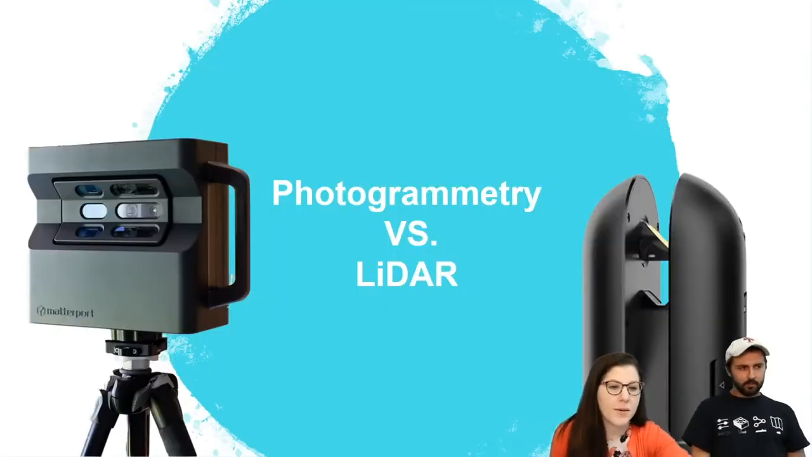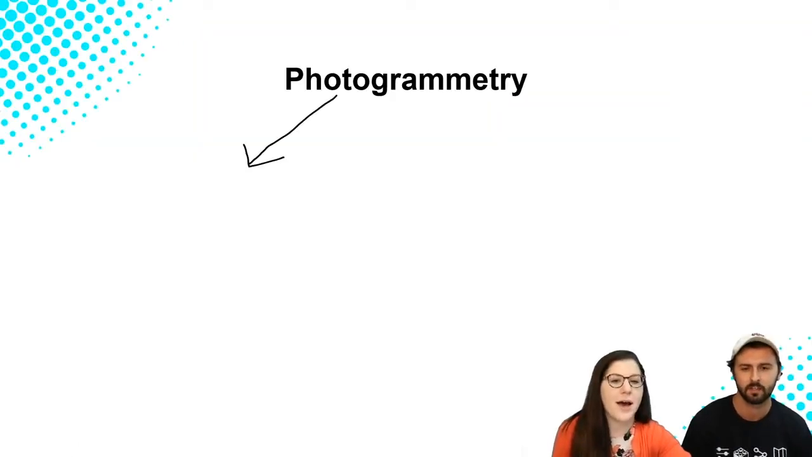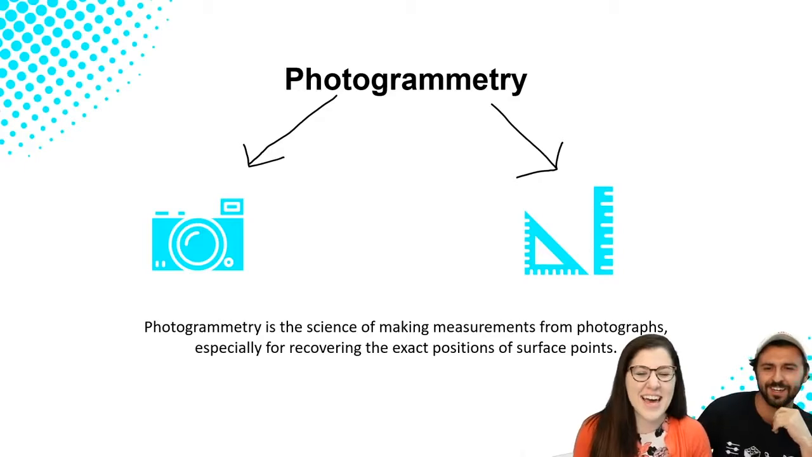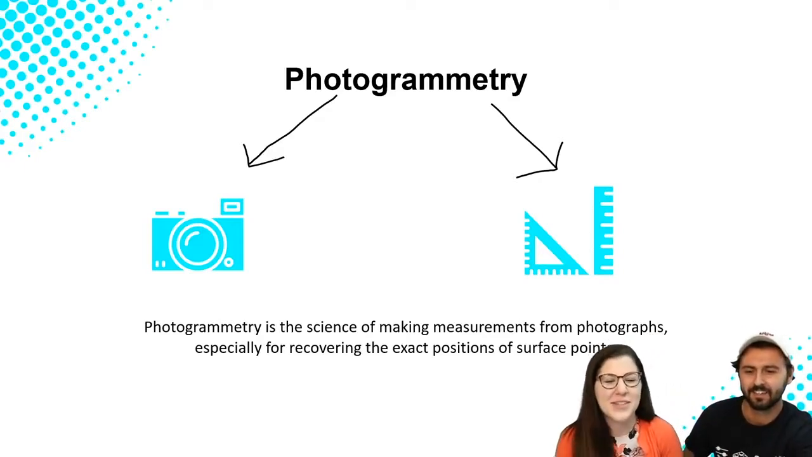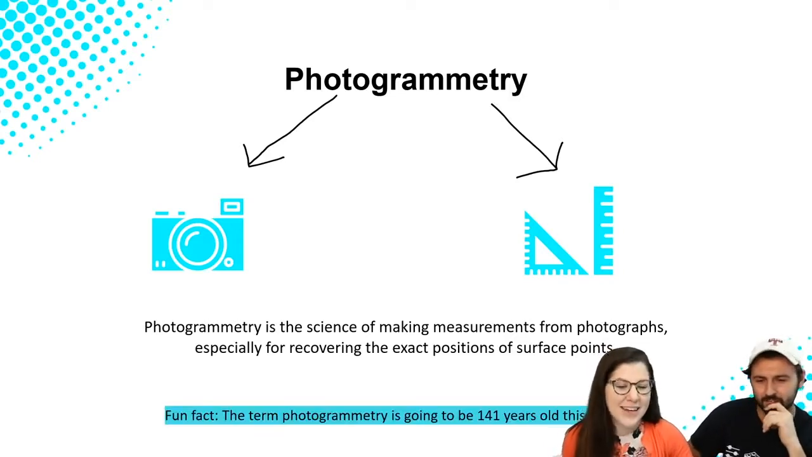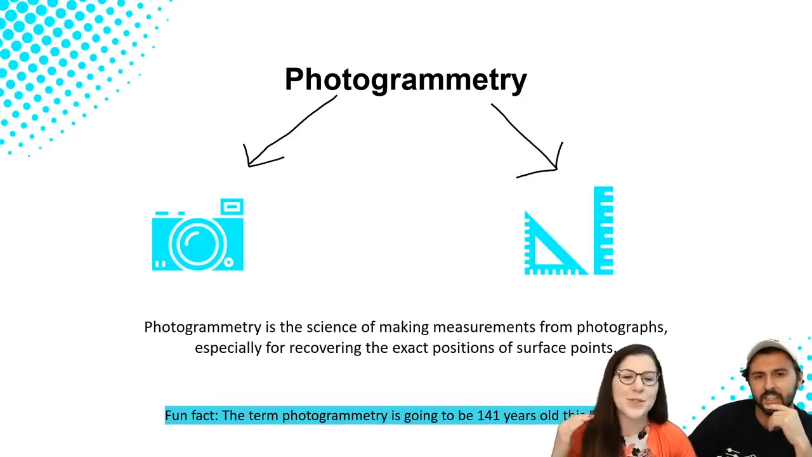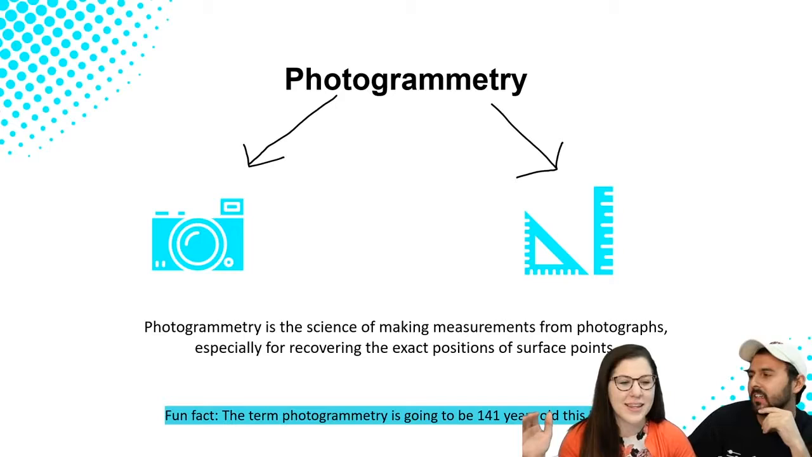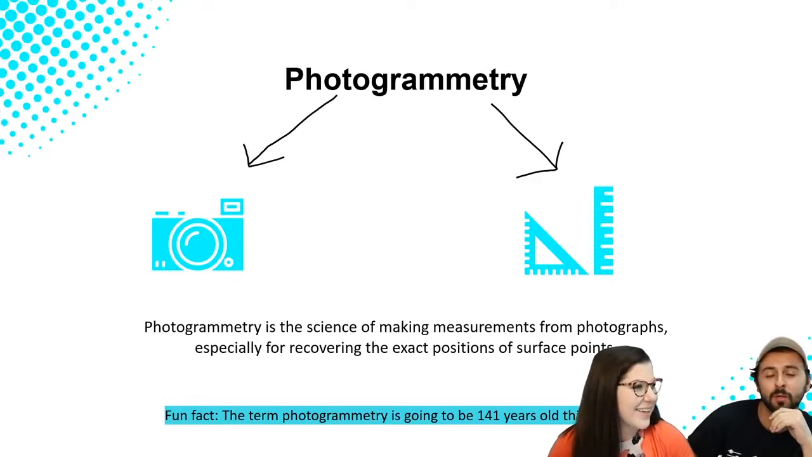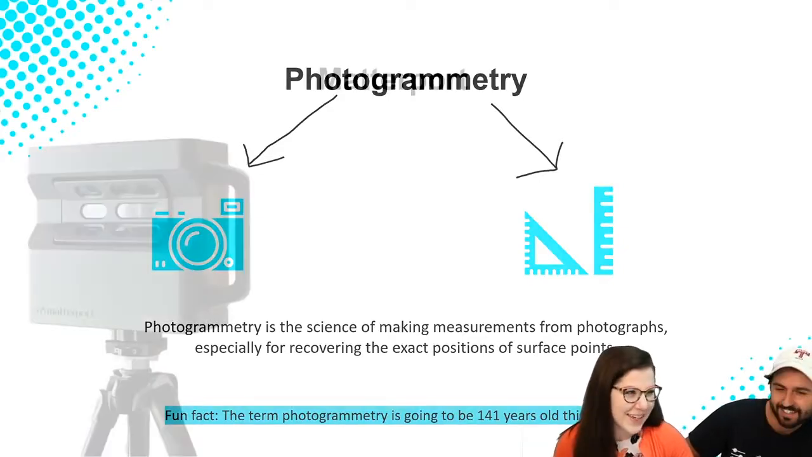We're going to talk really quickly about photogrammetry versus LiDAR. Photogrammetry, I like to explain it as you take a photo. I love those arrows. I drew those myself. Did you? And you turn it into measurements. Photogrammetry is the science of making measurements from photographs. Fun fact, the term photogrammetry turns 141 years old this December. Pretty much as soon as the first camera was invented, people were thinking about using this for civil engineering in Germany. Which blew my mind. I argued with her for about half an hour yesterday in the office saying that that's not true. Photogrammetry is older than you think.